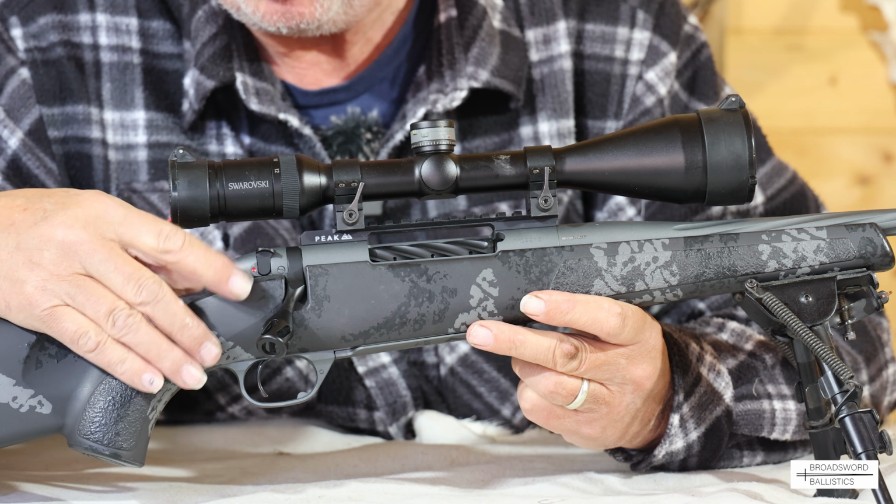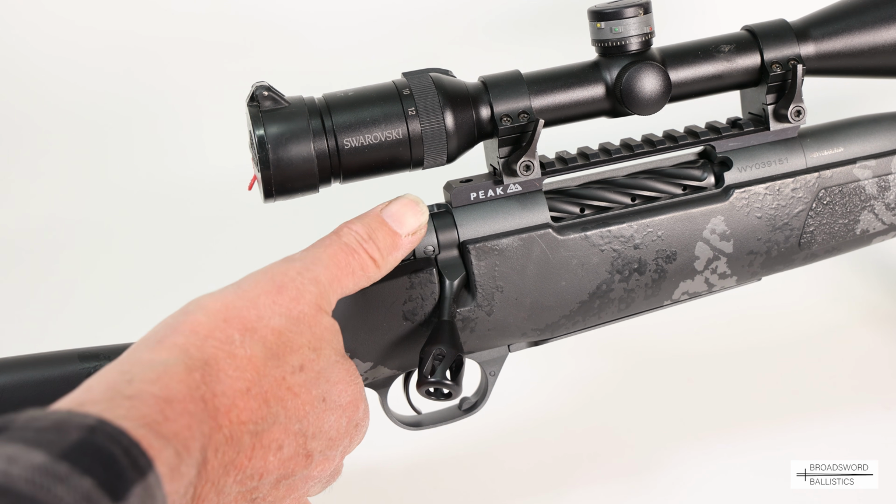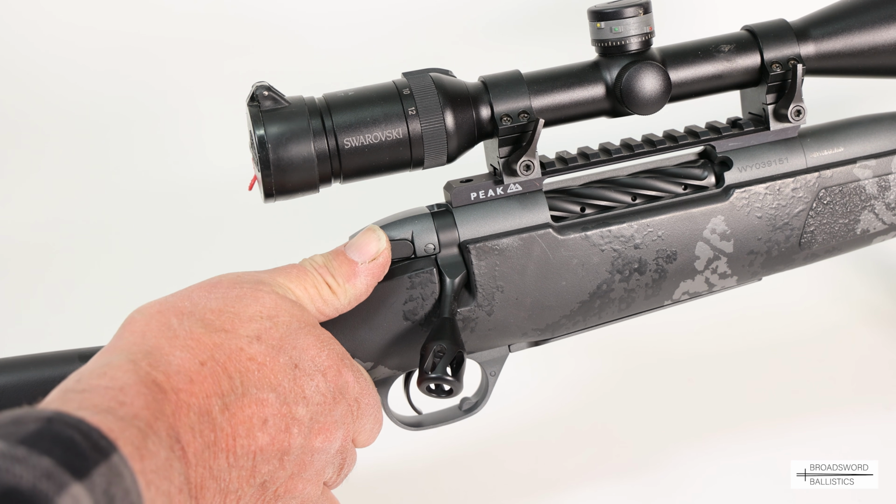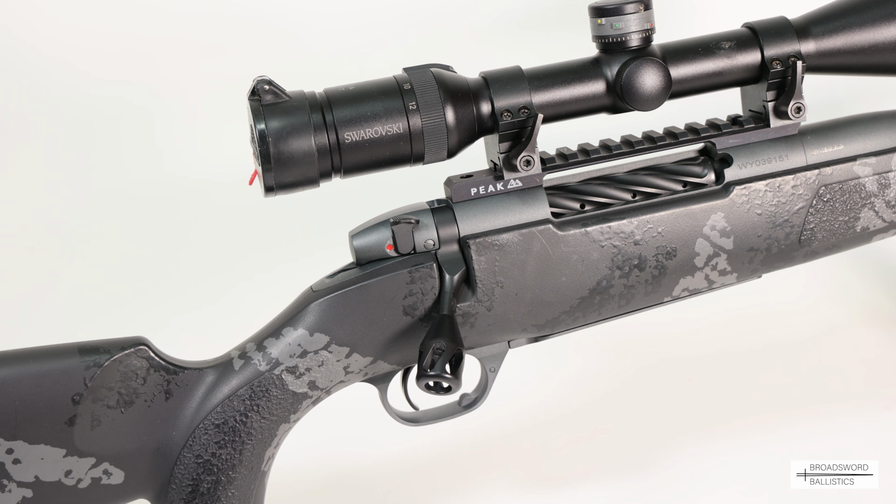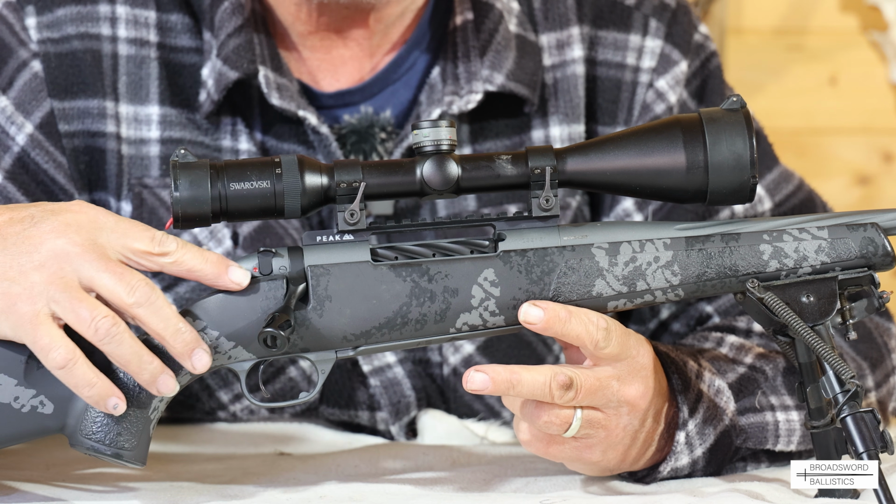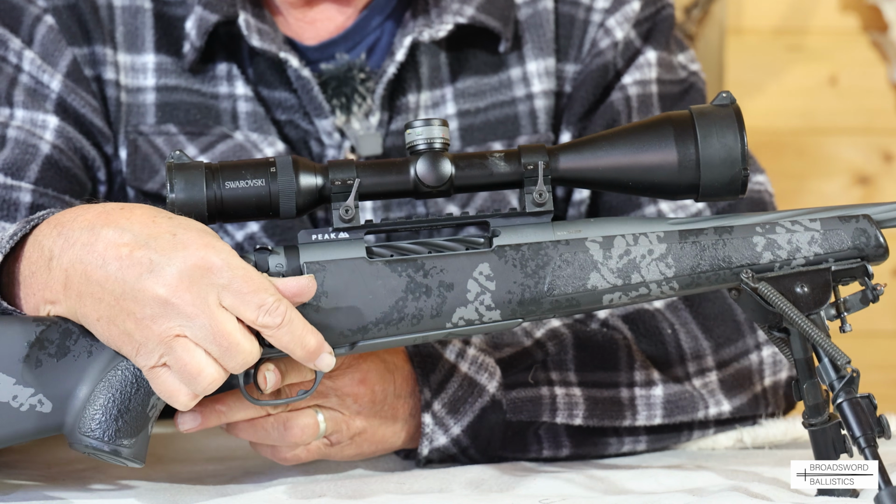What I also like about it, it's a single stage, and it's just got such an incredibly good positive release. It's crisp, no nonsense, ideal for out in the field. Also, what I like about Weatherby, on the bolt shroud here, you just have a simple safety, straight back, can't fire the weapon, and it locks the bolt, and you can push it forward again, and it's very, very quiet. So that is a great feature to have, and it works incredibly well out in the field. Very, very nice indeed.